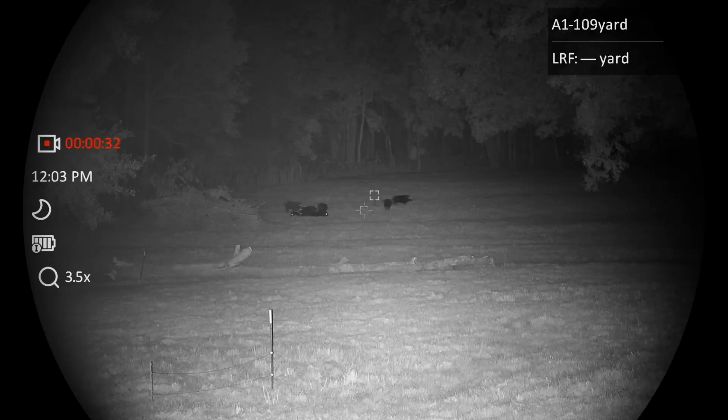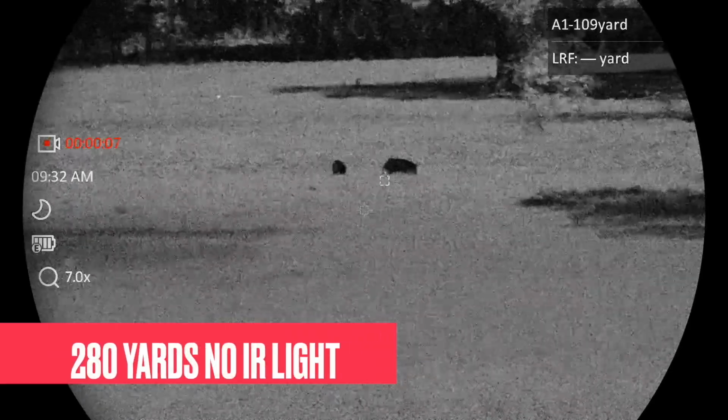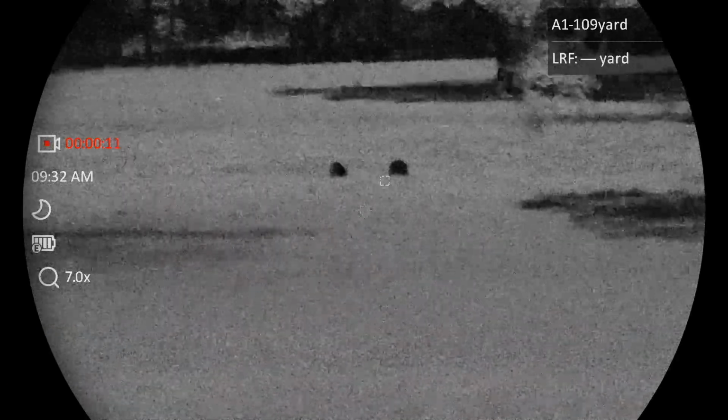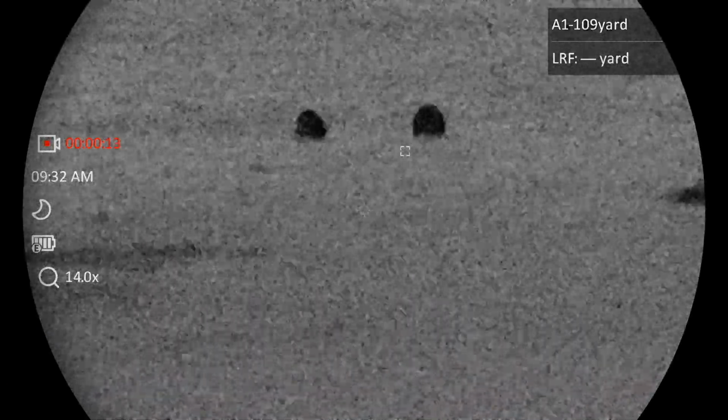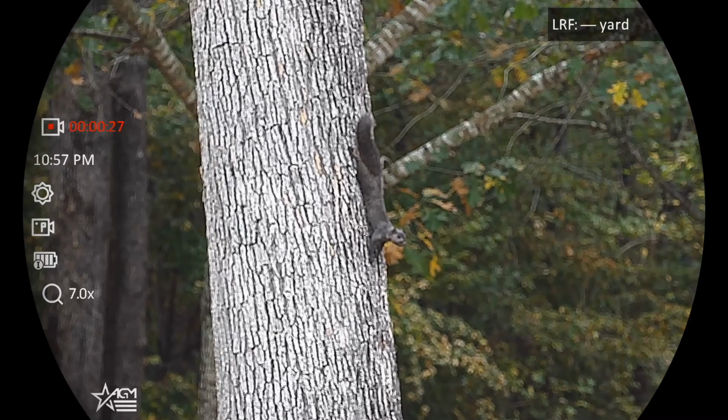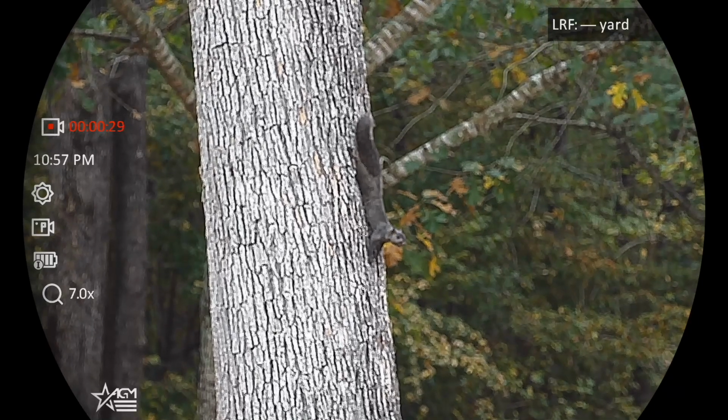I'm not as young as I was eight years ago when I started doing this, and my eyes aren't as great as they used to be. So a little bit more base magnification does help me. So that's who it's going to be good for. Somebody whose average shot is 100 to 200, maybe 250 yards. It's going to be for somebody who is hunting in wide open, fresh cut fields, no obstruction, no tall grass, no trees, bushes. That's what night vision is going to be good for.